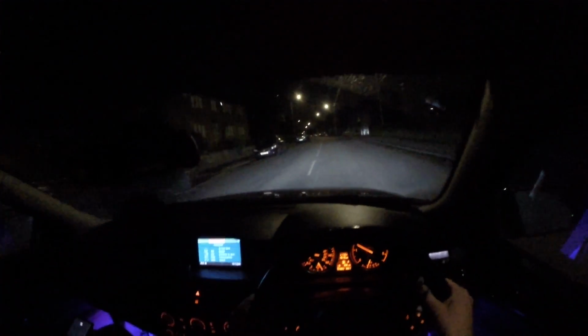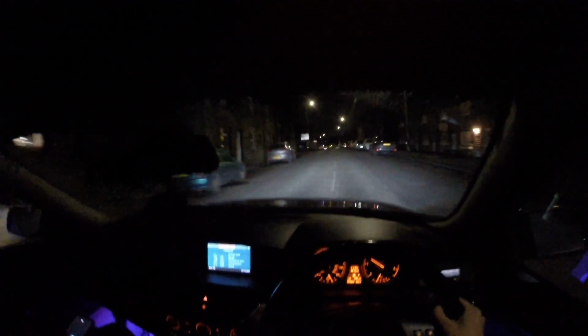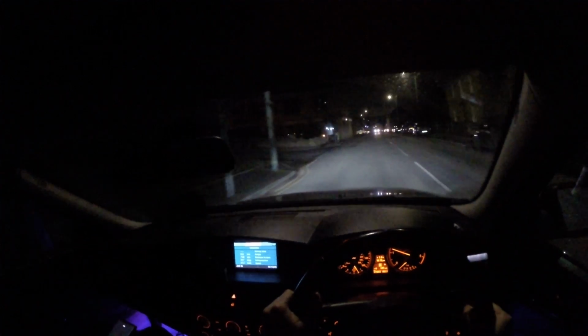These high beams, guys. Crazy high beams. Come through, you bastard. Oh, there's plenty of room anyway.